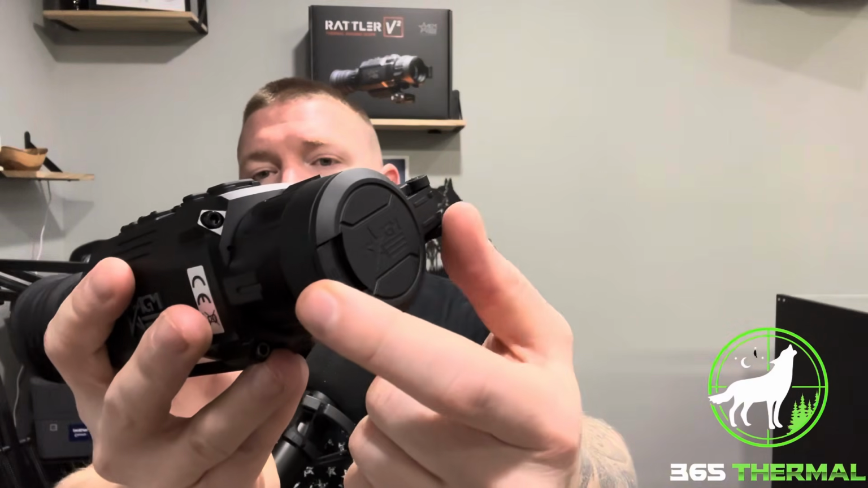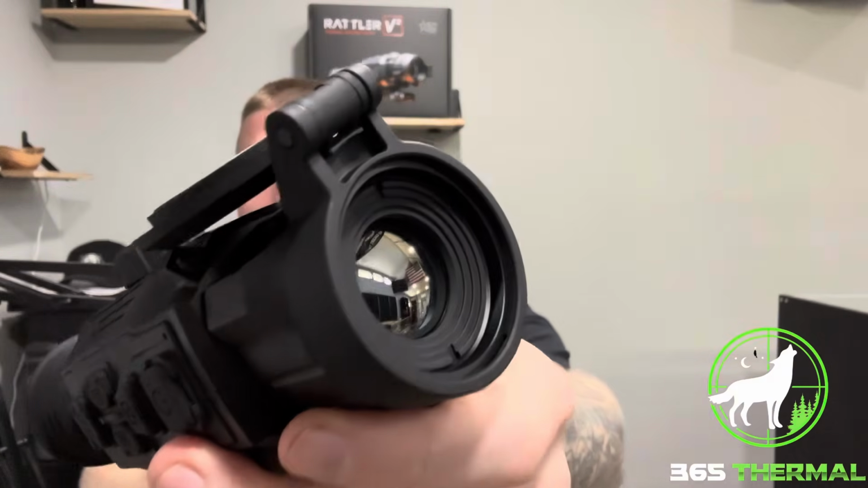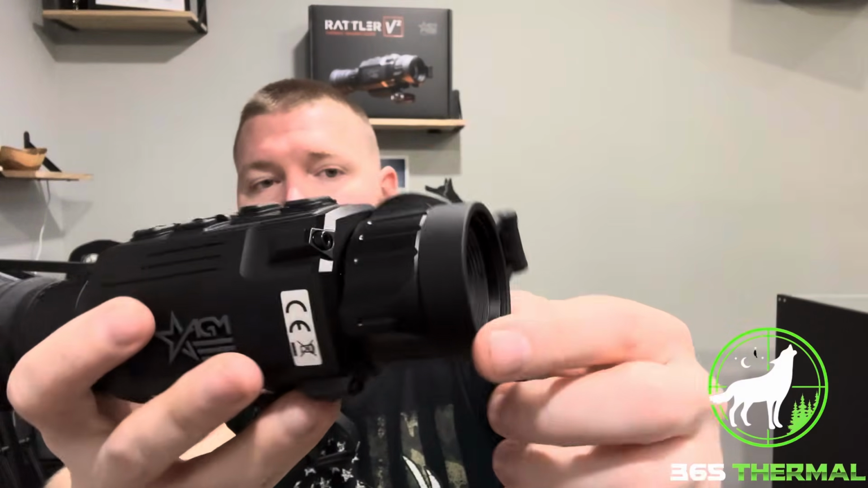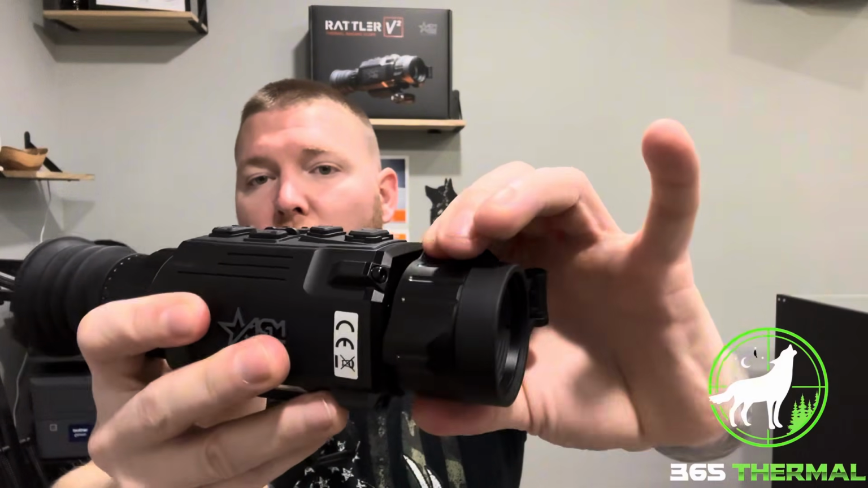Of course, you've got the spring-loaded lens cover. It comes back here, snaps back into place. I'm sure you probably heard that. You've got your 25mm germanium lens there, and your front diopter focus ring here.